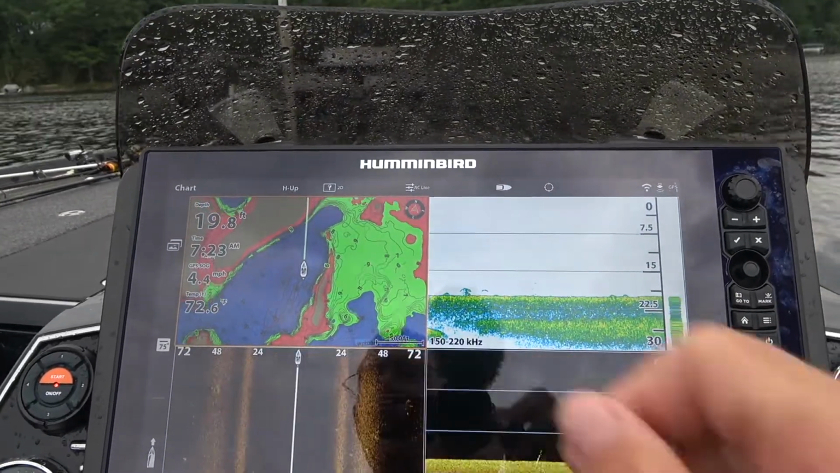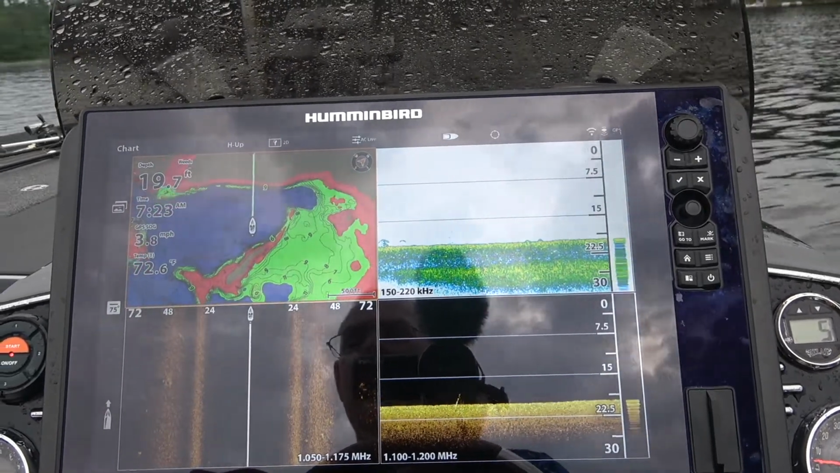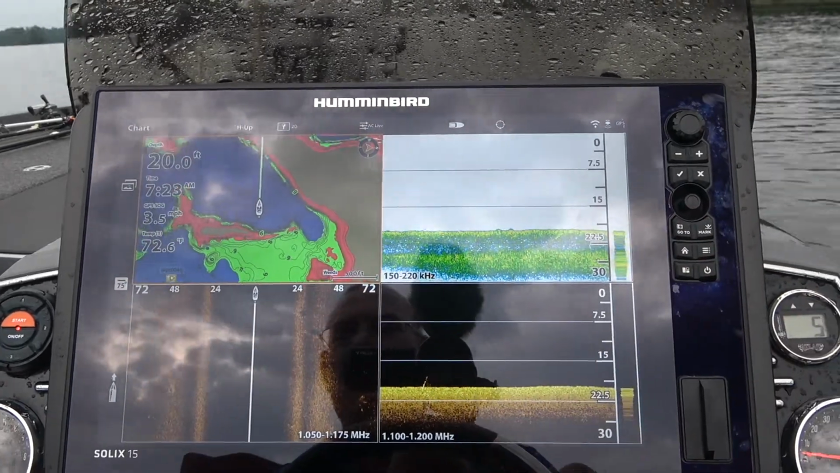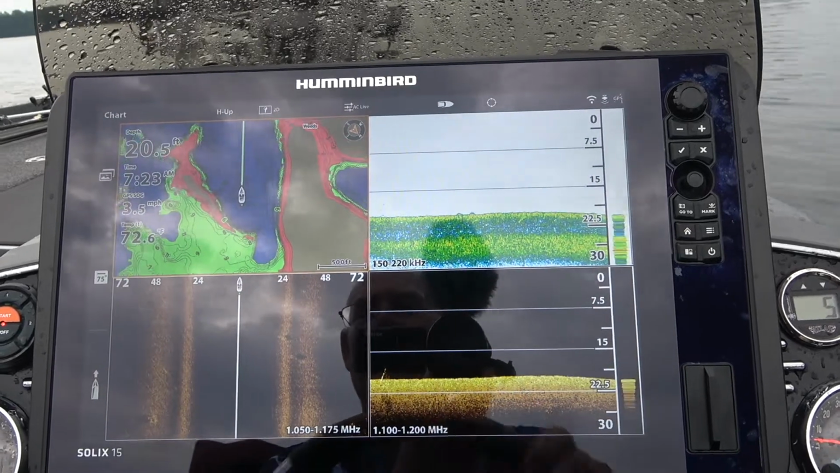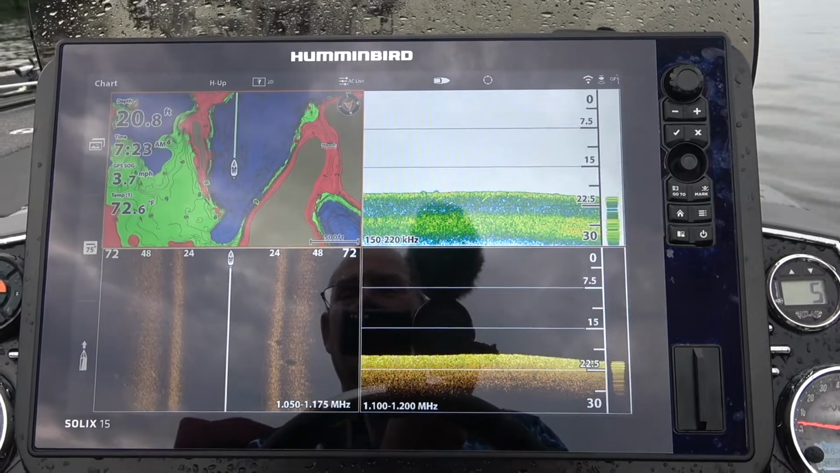There's another one, there's another one. I mean, there's a lot of them. There's easily a dozen cribs down here. I'm not seeing as many fish as I thought I might, so maybe these fish aren't set up here yet. But again, just another technique to help you cover water fast and figure out what's going on in the lake.